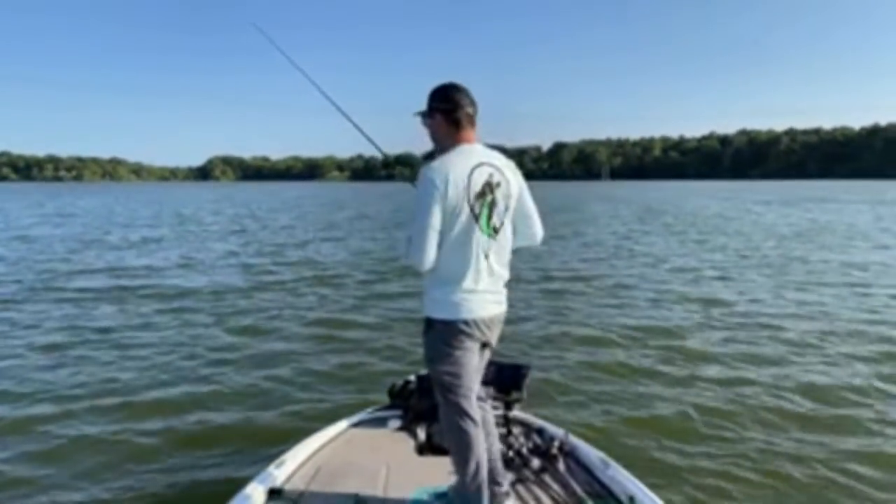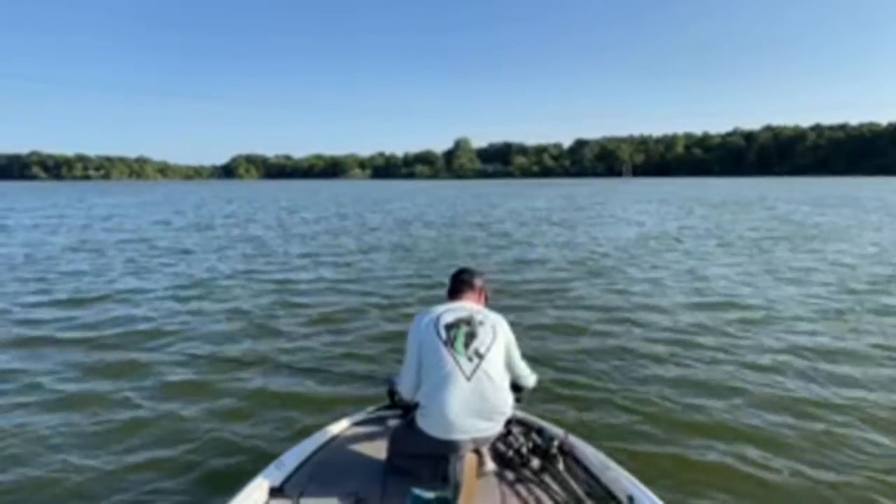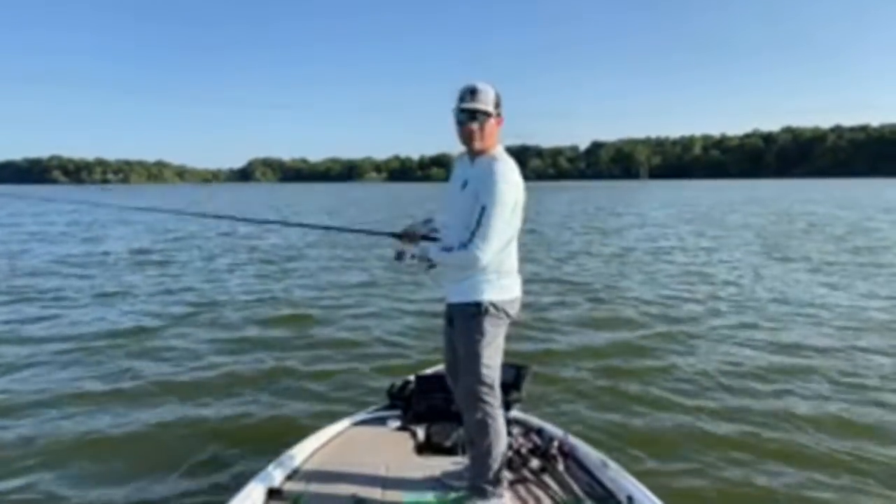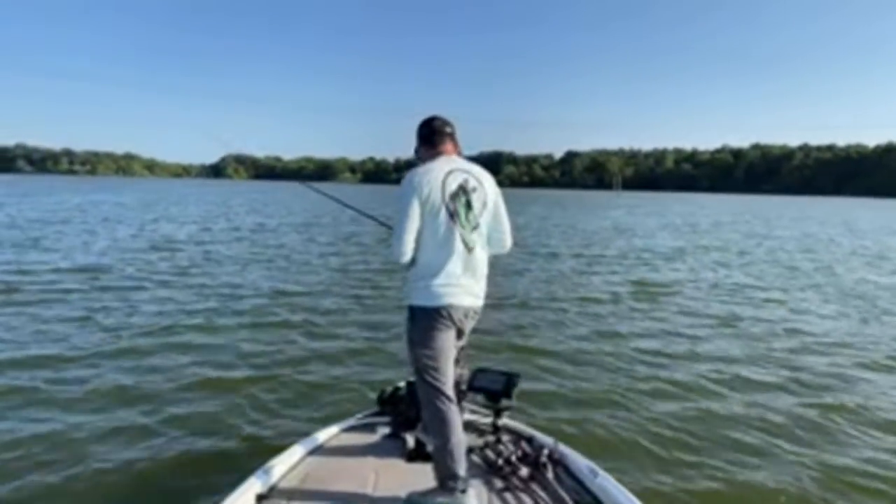So basically what I'm doing is I'm just waiting for the charts to load up my waypoints. Sometimes when I first get in the boat right off the bat, the waypoints don't load in. I need to give it a second. So now we're all linked up. So now I'm gonna make my move up here.